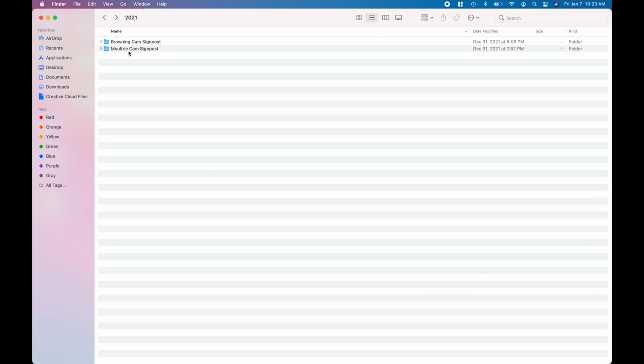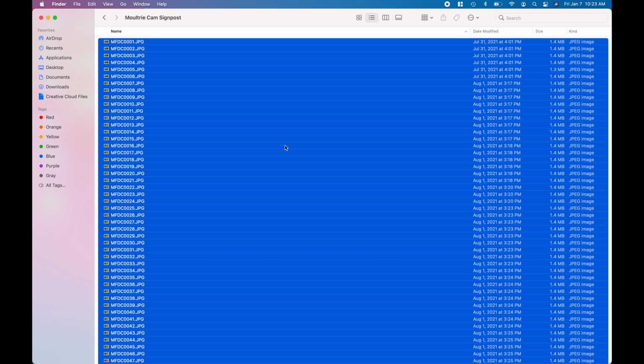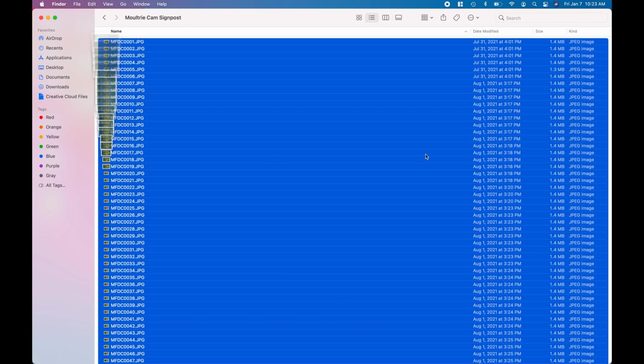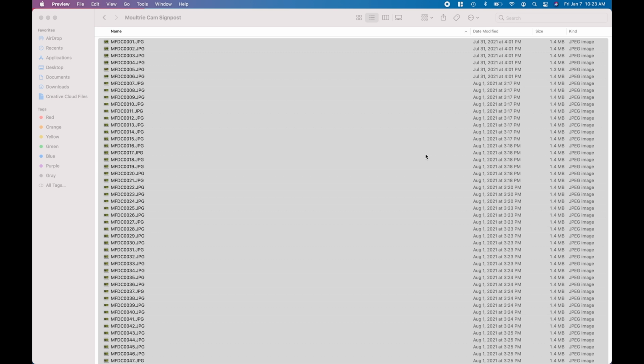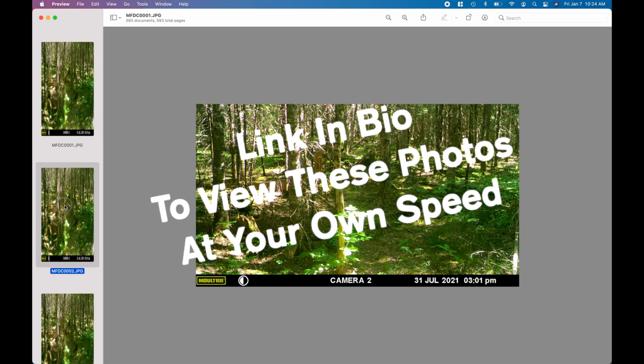We're going to go to the Moultrie camera because that one took a lot more photos. There's almost 600. If I open these up, it's 593. Give that a minute to open up. So you can see the signpost right here. It's kind of being blocked. It's a black ash tree here, and then there's a little shoot of a black ash growing up through the bottom of that tree. So it's blocking it a little bit, but you can clearly see where the signpost gets rubbed on. And I'm just going to scroll through these really quick.